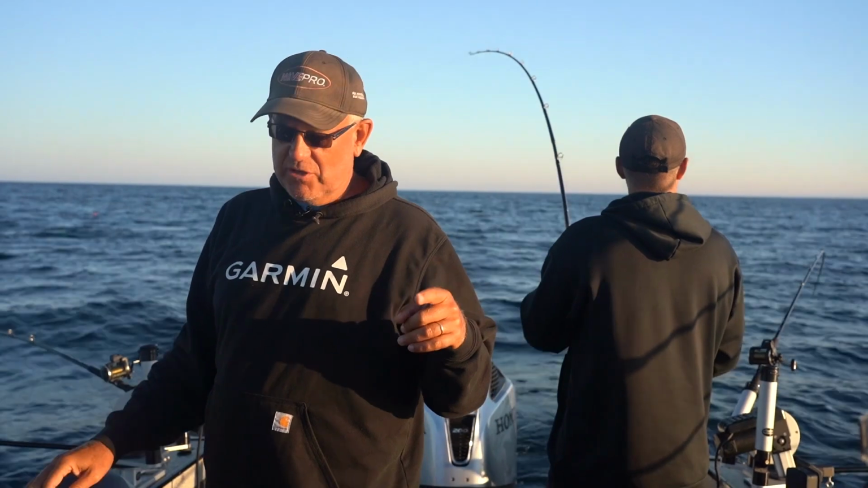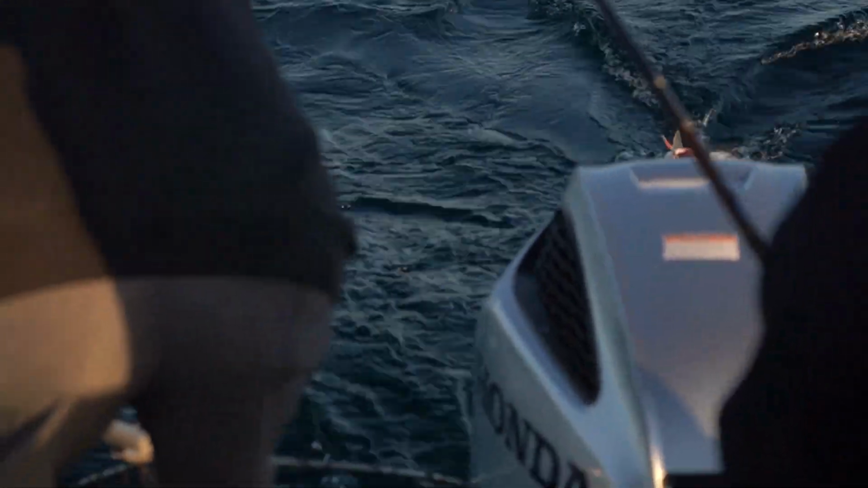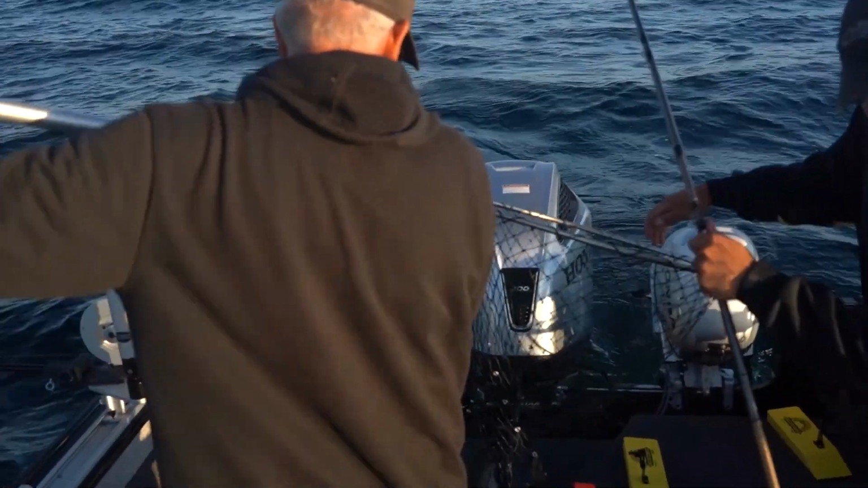It's awesome fishing. You've got multiple different strains of lake trout. You got pink salmon, you got king salmon at certain times of the year. You've got coho and steelhead. It can be awesome.